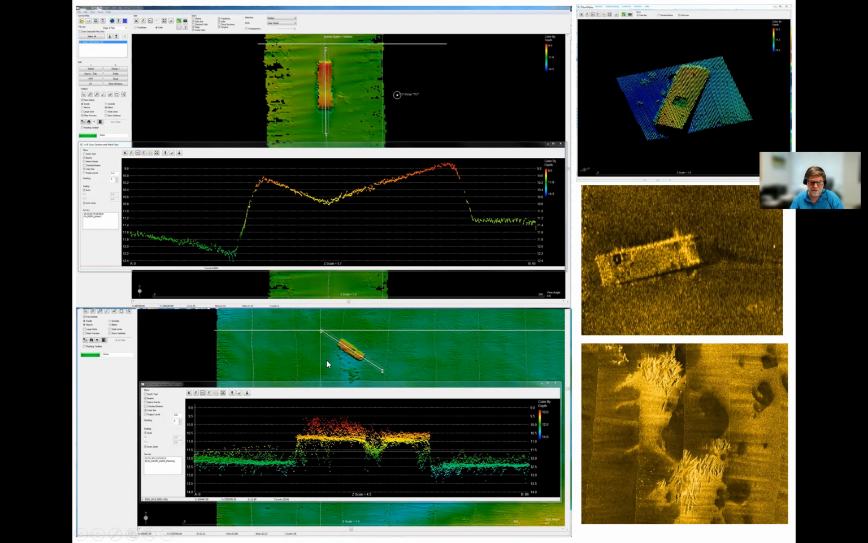We see another barge with a similar scour pattern associated with it. And also, if we look at the profiles across that barge, you can see a hole cut in the deck that helped it to sink. On the right-hand side here, we just have a couple examples of the kinds of things you can see.